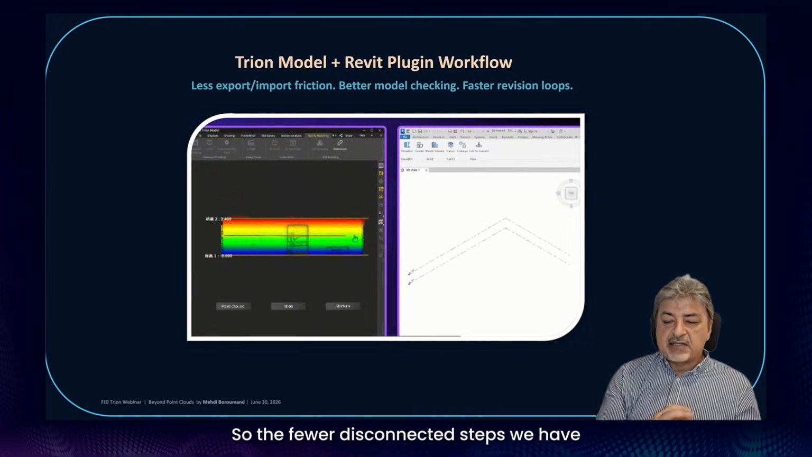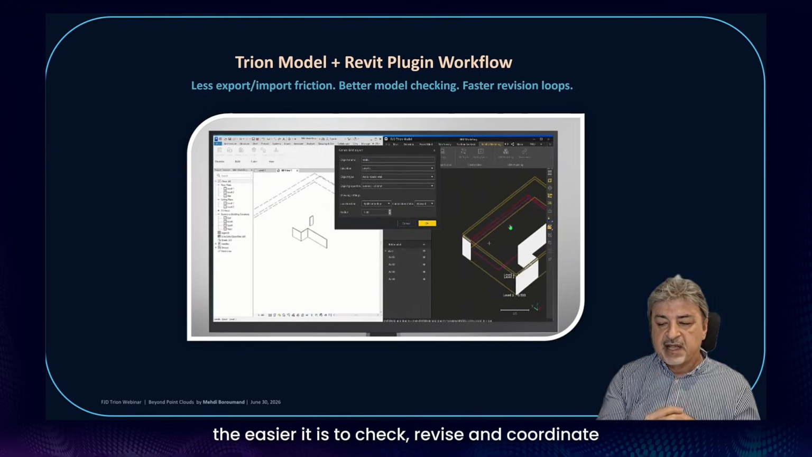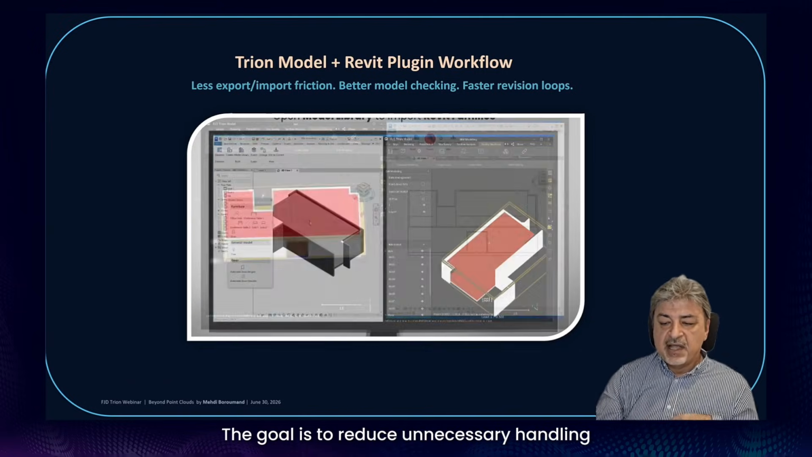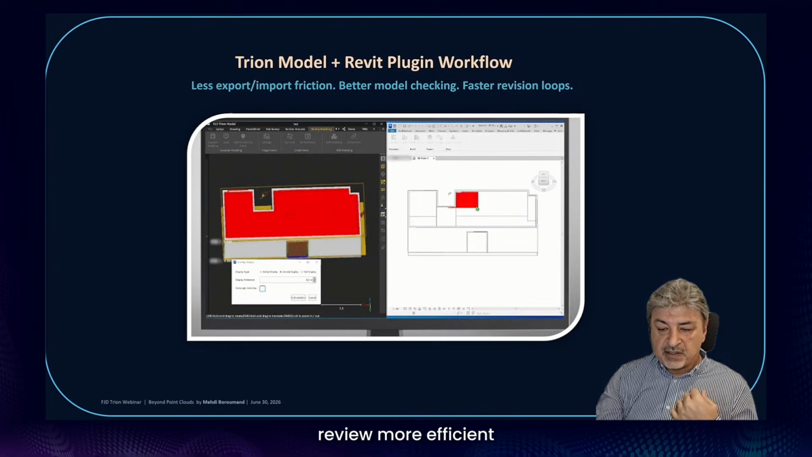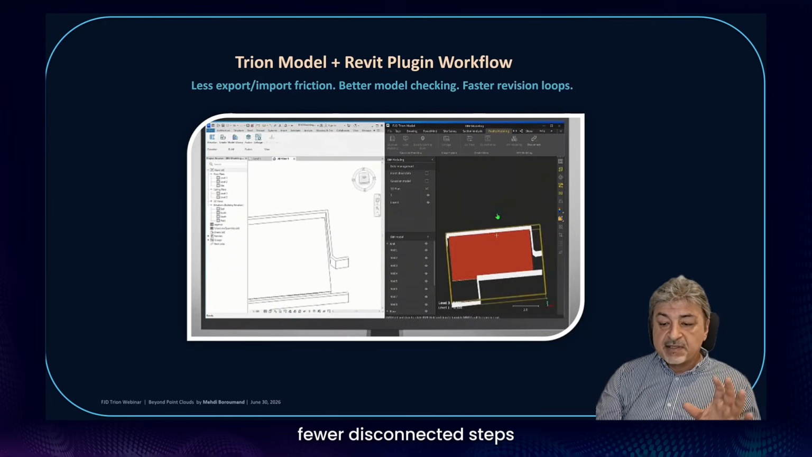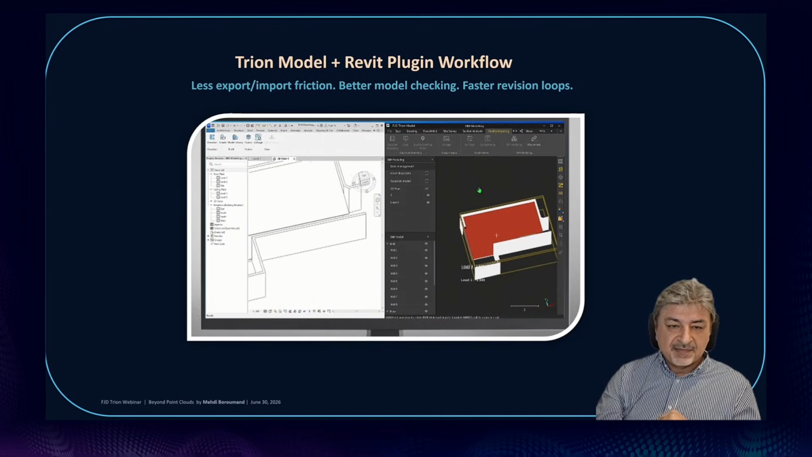So the fewer disconnected steps we have, the easier it is to check, revise, and coordinate. The goal is to reduce the unnecessary handling, keep the evidence visible, and make modeling and review more efficient. In simple terms, fewer disconnected steps, fewer assumptions, faster revision loops.